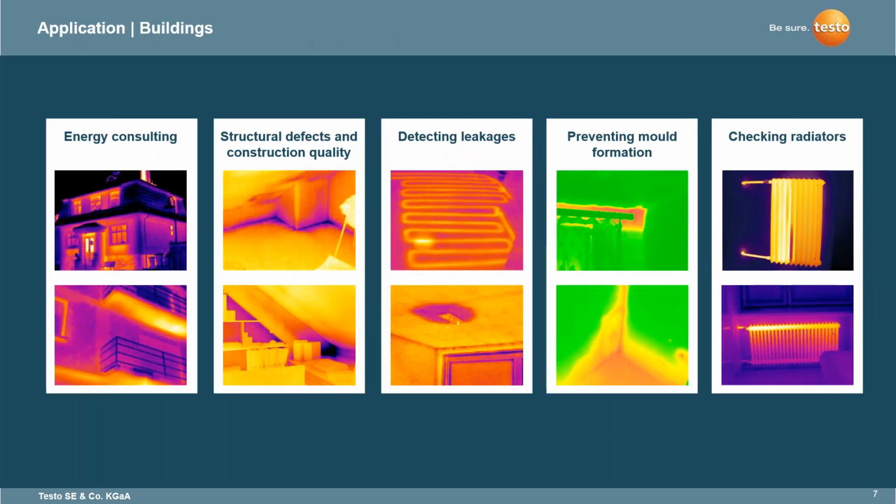So let's talk about the applications here. What are some of the applications that you're going to be using a thermal imager for? There's energy consulting, structural defects, construction quality, leakages, whether it's in a building, whether it's air leakage, it also could be a pipe leakage. There's also ways within buildings of preventing mold formation, and one of the true aspects of a thermal imager is that it does not detect mold.